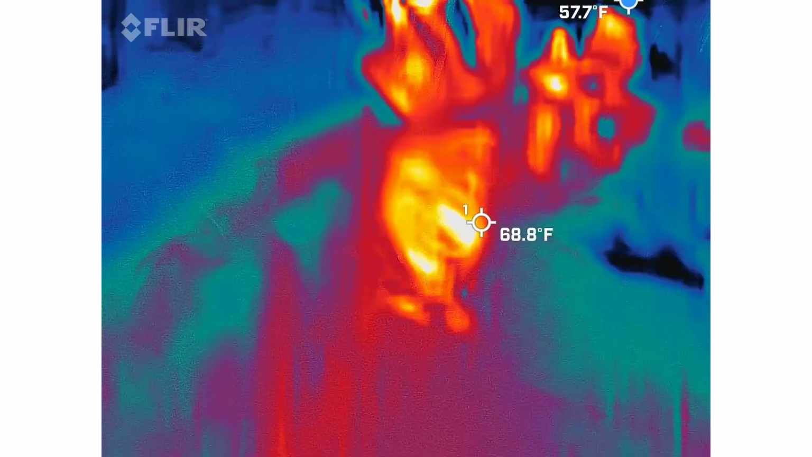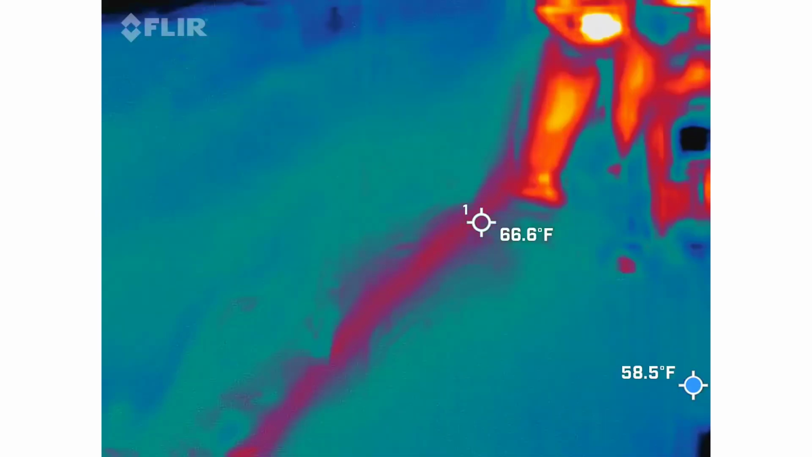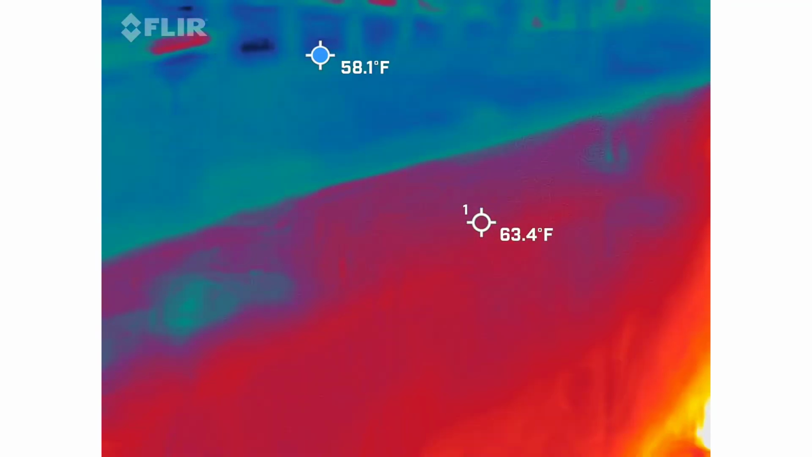If I see heat come up out of nowhere, and it's very, very fast, or I can see it growing in temperature, that's a pretty big deal.